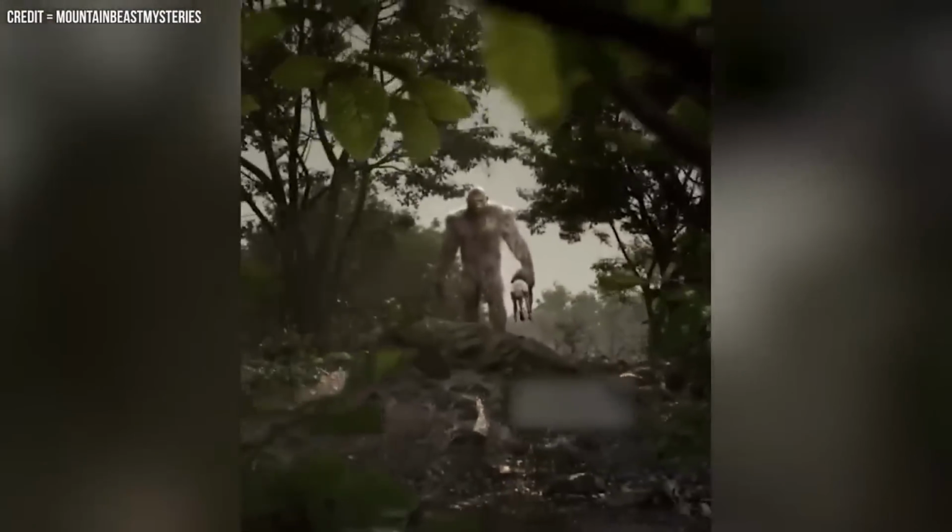A trail camera captured a widely shared image online, causing strong reactions. The creature is called Bigfoot by people. It looks like a huge humanoid with big feet. What do you think about it? Is this creature possibly Bigfoot?